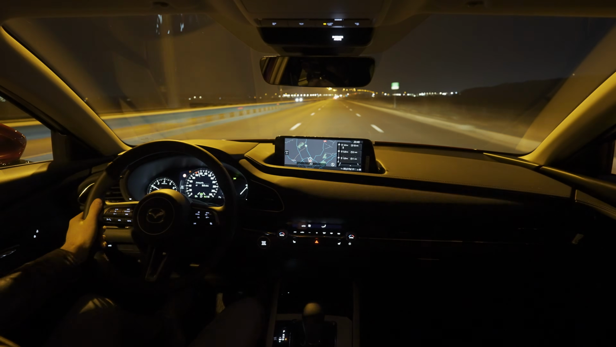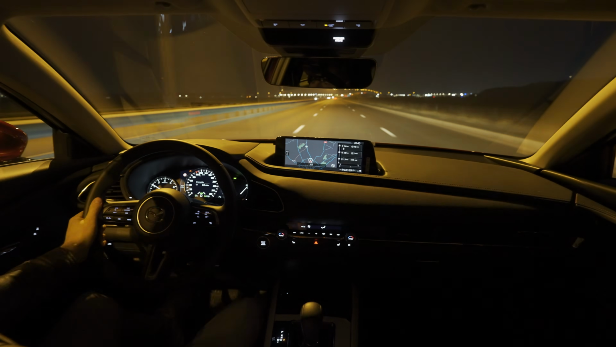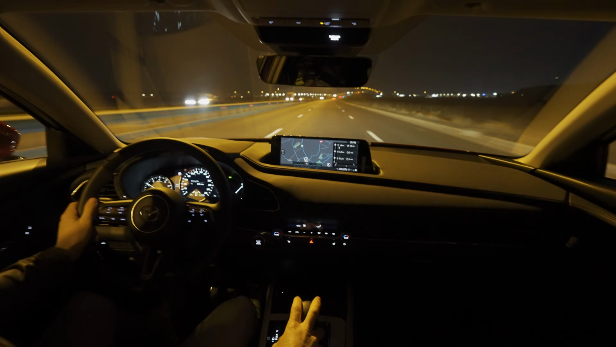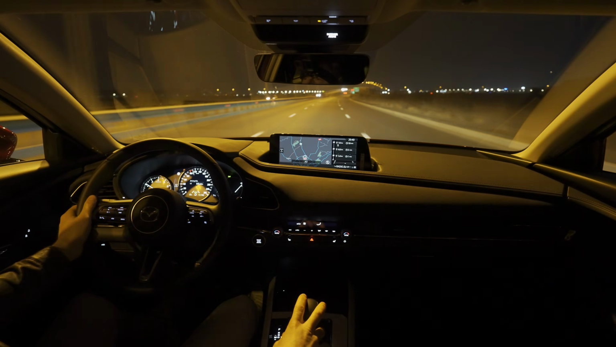Still silent and pleasant. Mazda makes such good cars, such reliable cars. Also the interior feels great, good quality everywhere. It feels super stable and nice. The steering wheel has a nice grip and good quality as well.